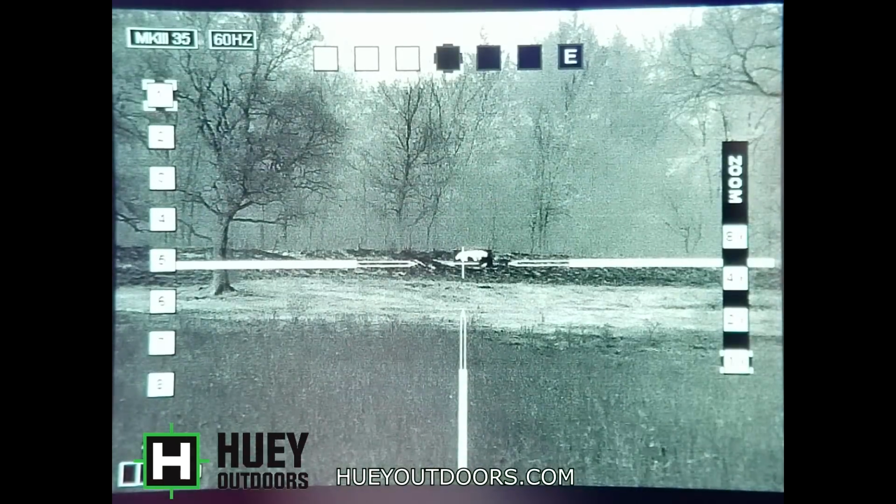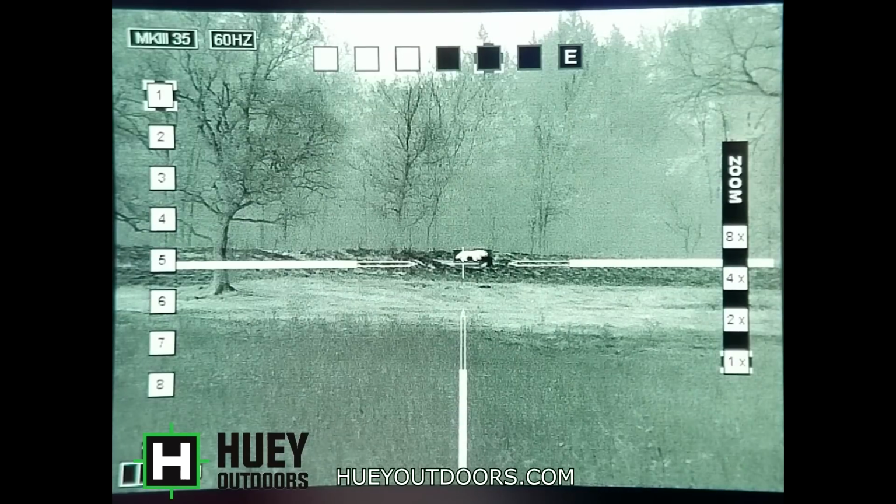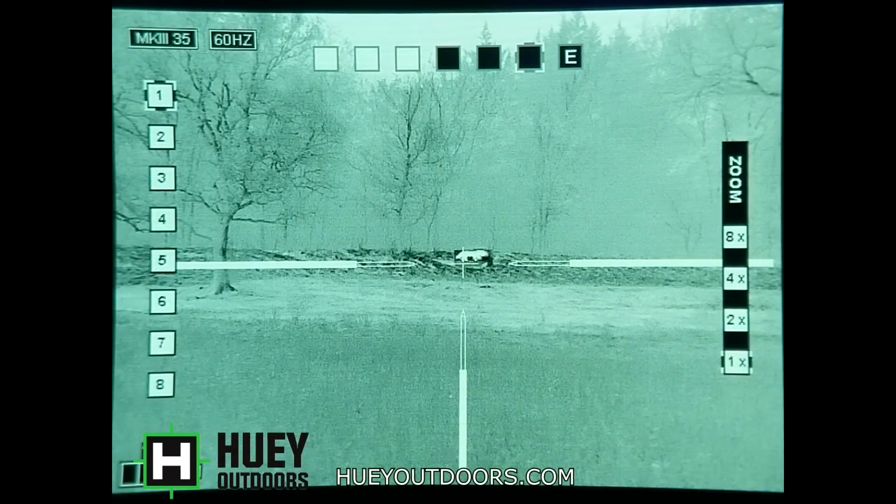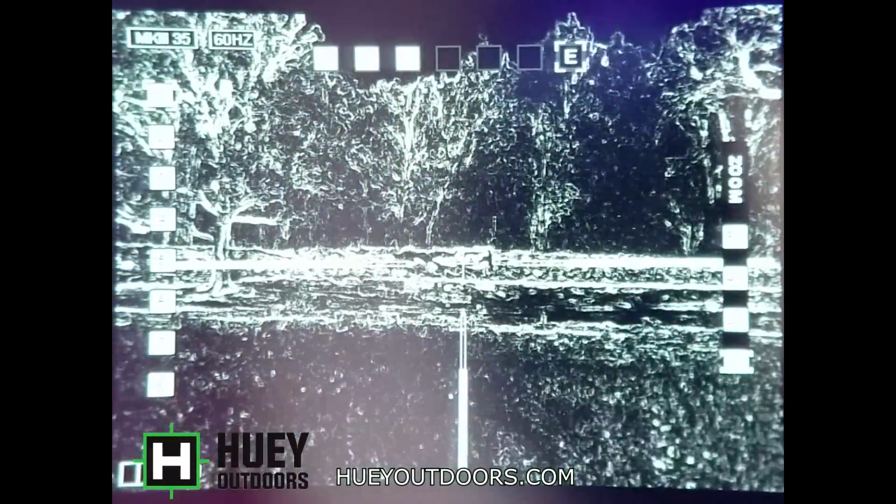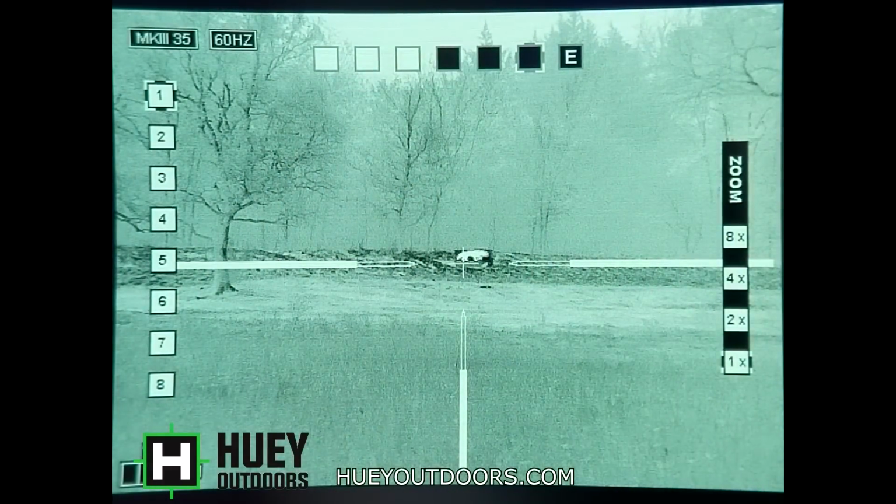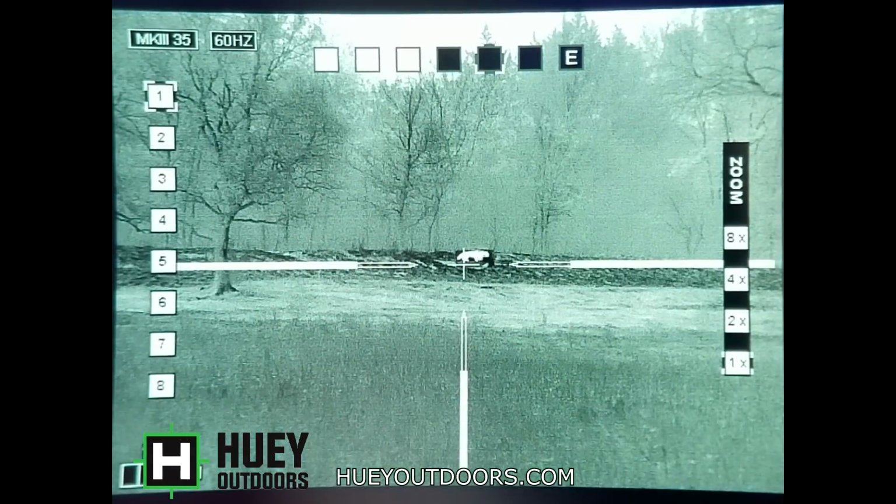We'll go through the polarity. And this is a great, 35mm is a great all-around scope. If you want to use it for spotting and shooting, it'll do both of them very well. I mean, obviously 100 yards is not any problem for it on a Coyote-sized target. So a lot of people use this, the 35mm, as a dual role.